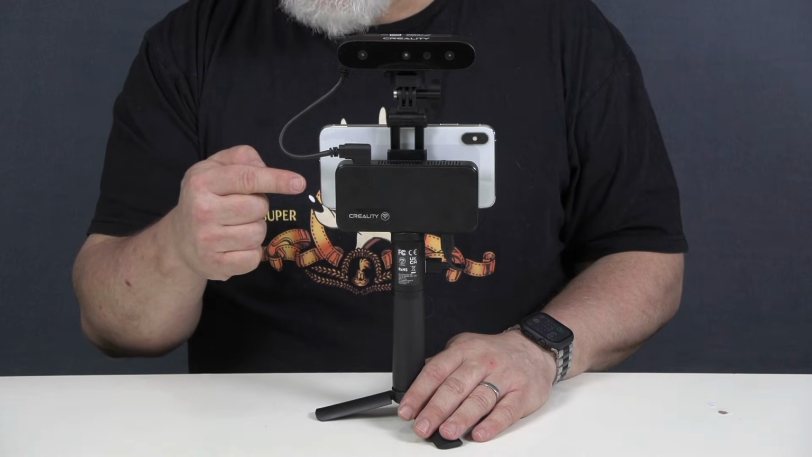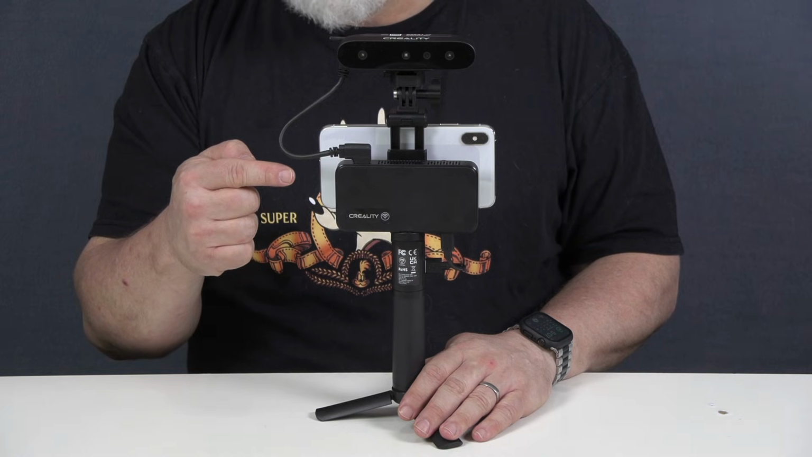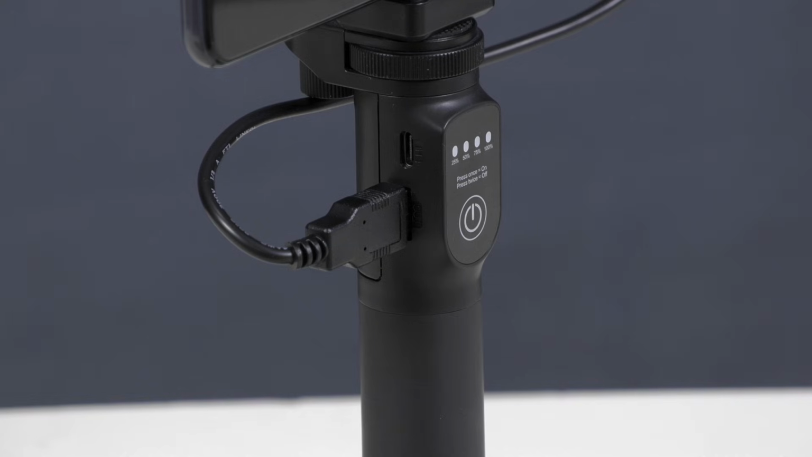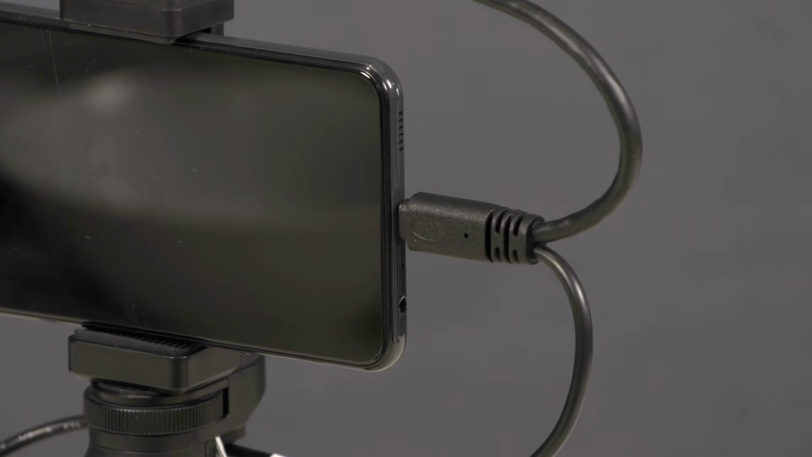In order to use the Ferret scanner with your iPhone, you'll need to connect to the scanner via Wi-Fi using this module. To connect the Ferret Pro to an Android phone with USB-C, use this supplied splitter cable. Connect the USB-A to the handle power bank, the L-shaped USB-C connector plugs into the Ferret scanner, and the middle USB-C connector plugs into your Android phone.